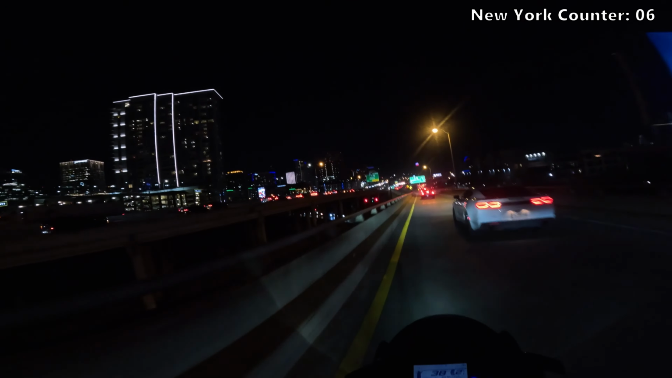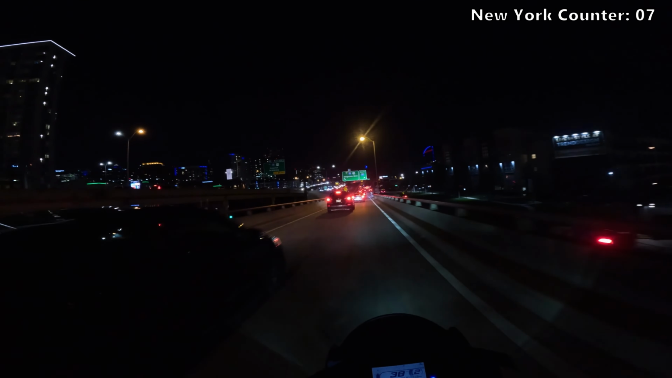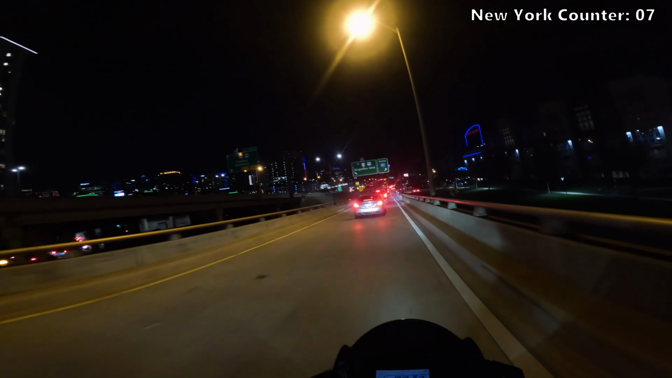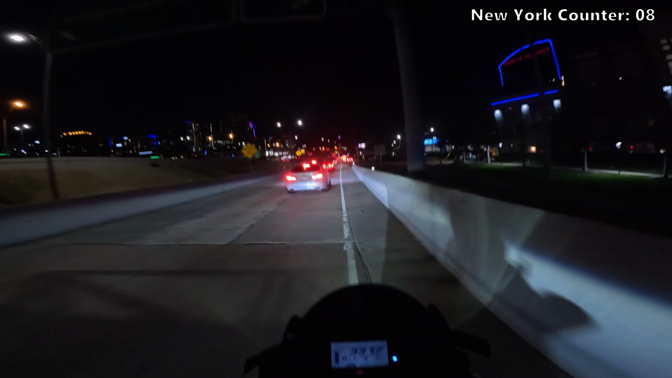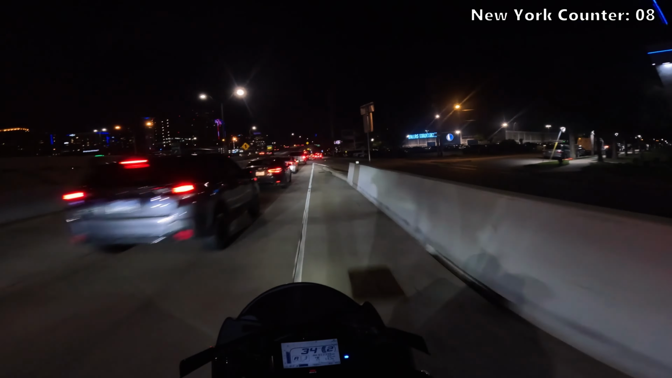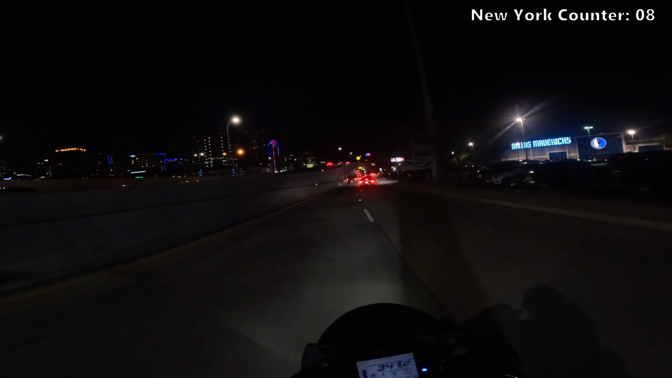Wow, man, look at how beautiful the city looks tonight. Who knew New York was this beautiful? I think I slept on New York for too long, bro. The traffic is crazy though, as expected in New York. But about to head over there, man. I'm gonna go ahead and cut the camera off real quick until we get there.